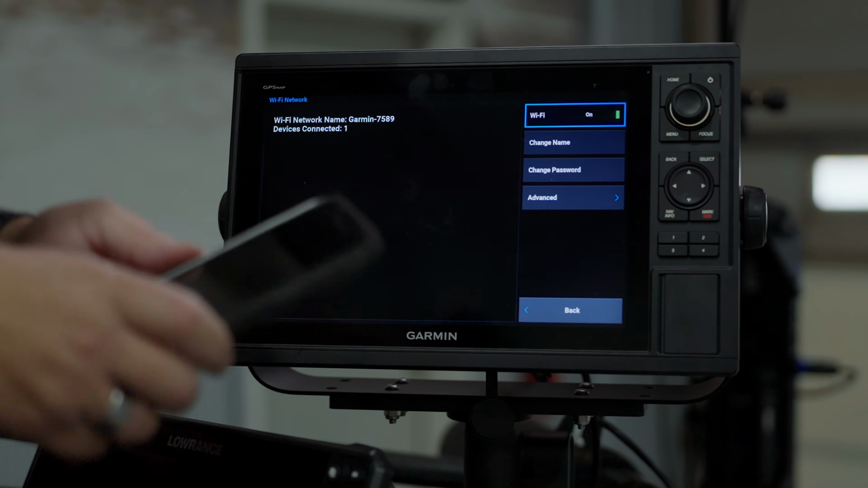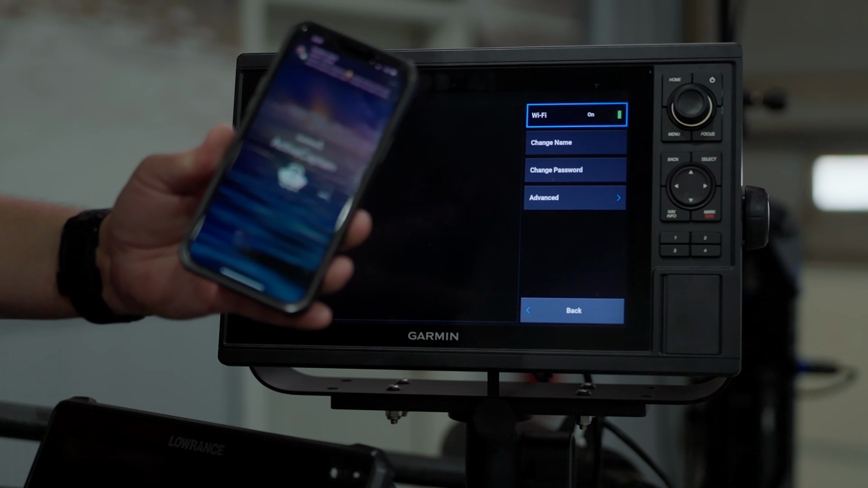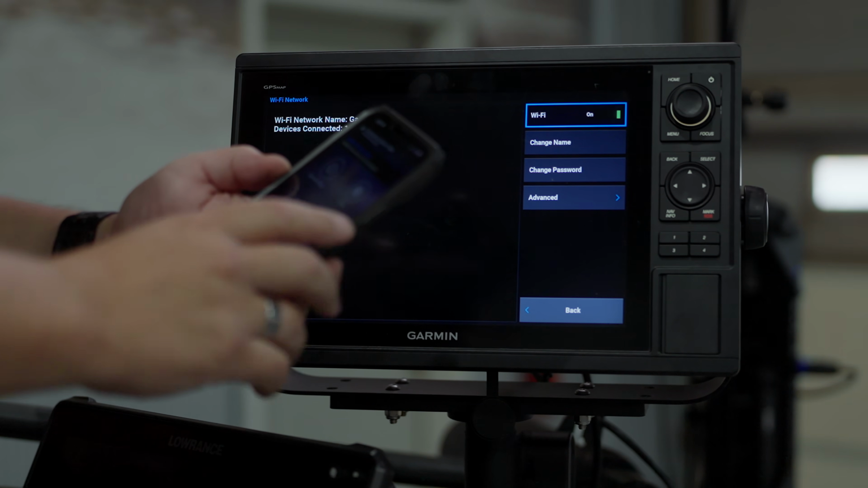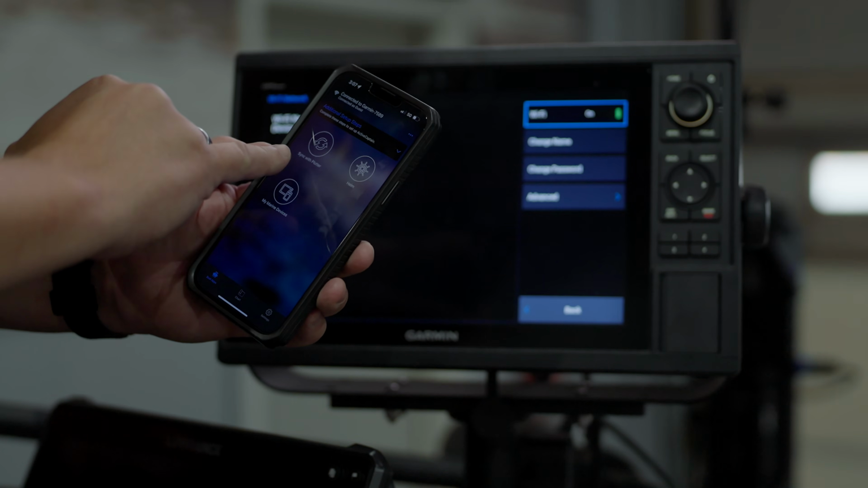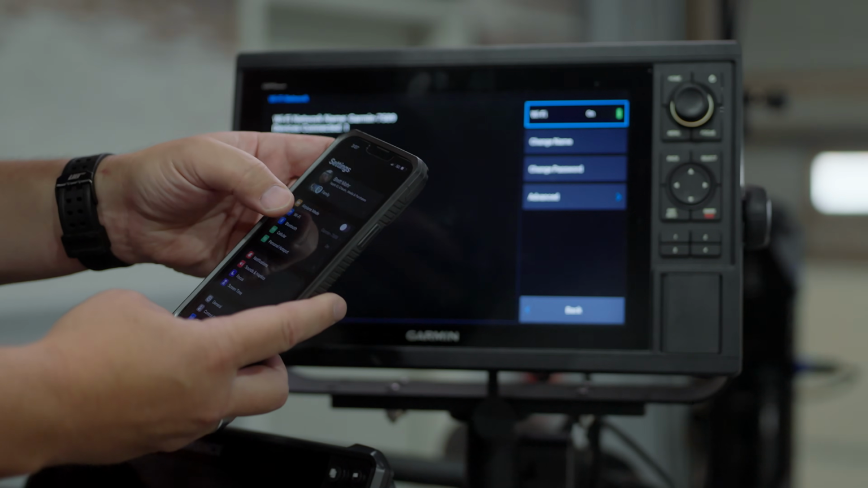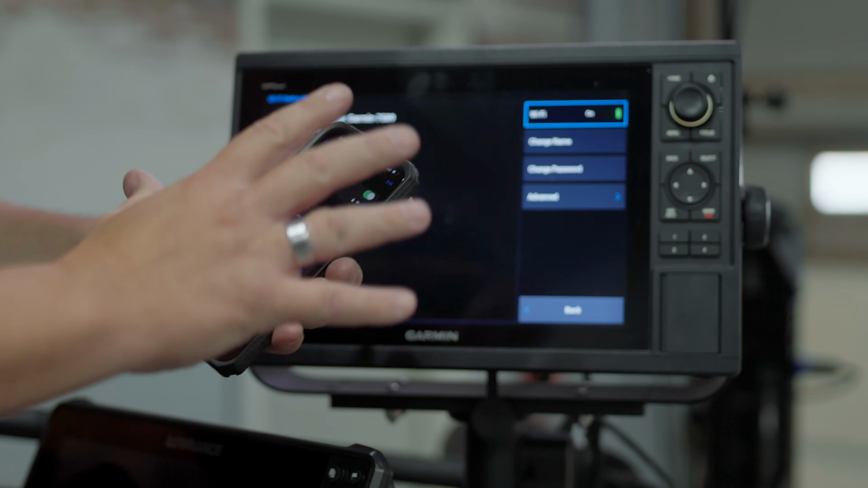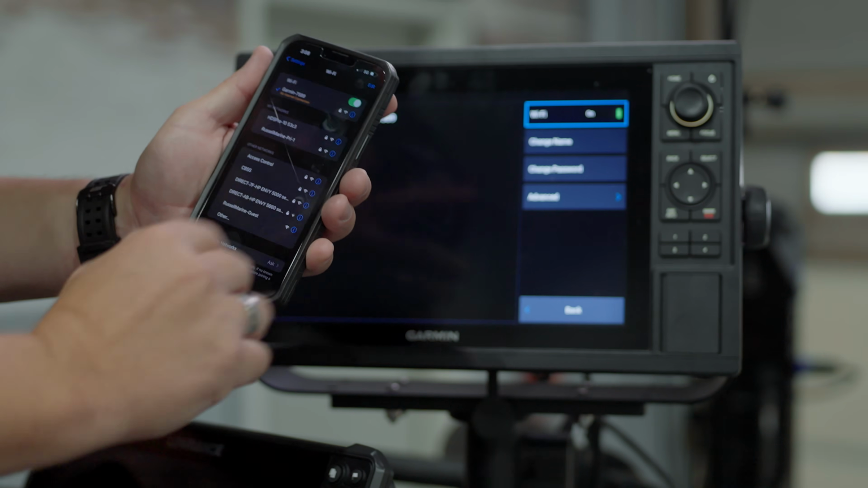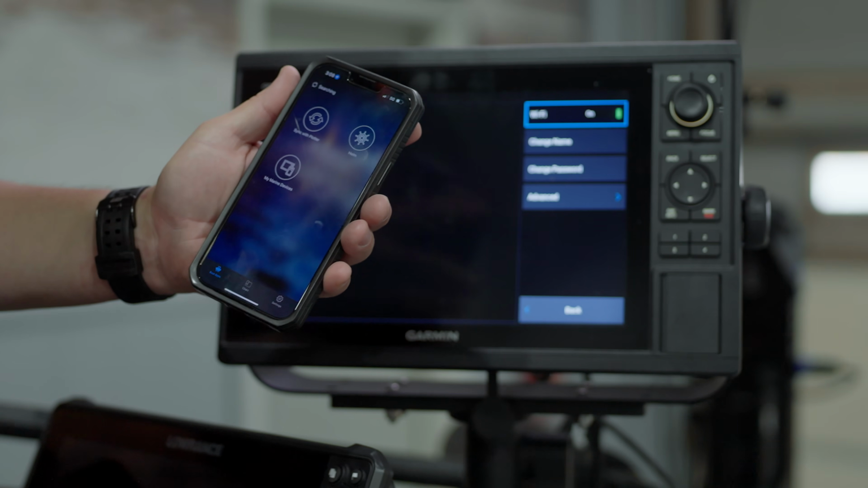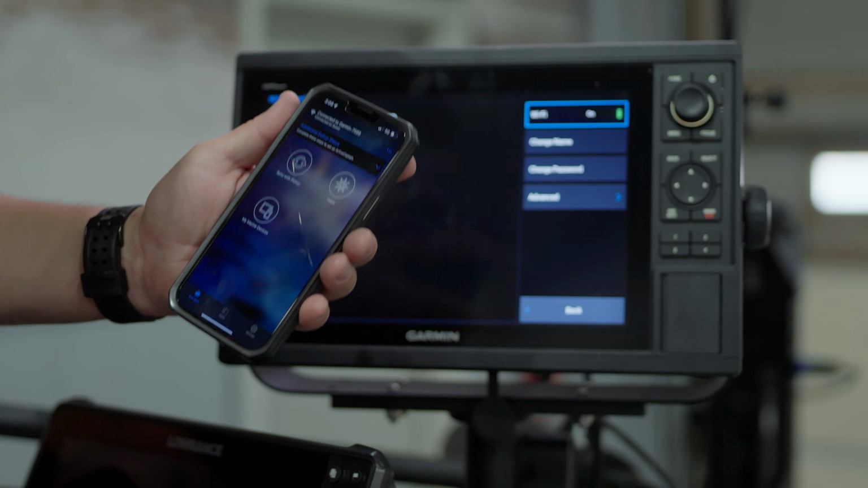Now, on our phone, we've got to have the Garmin app, Active Captain. When we get this pulled up, that's what it's going to look like. You're going to have sync with plotter, Helm, and my marine devices. Now we've got to go into our phone's settings, go to Wi-Fi, and find Garmin 7589, and then it's going to ask you for a password. I already have my password in, so I simply come back to Active Captain, and it's going to search, and then we're connected. So now we're connected from our phone to this.